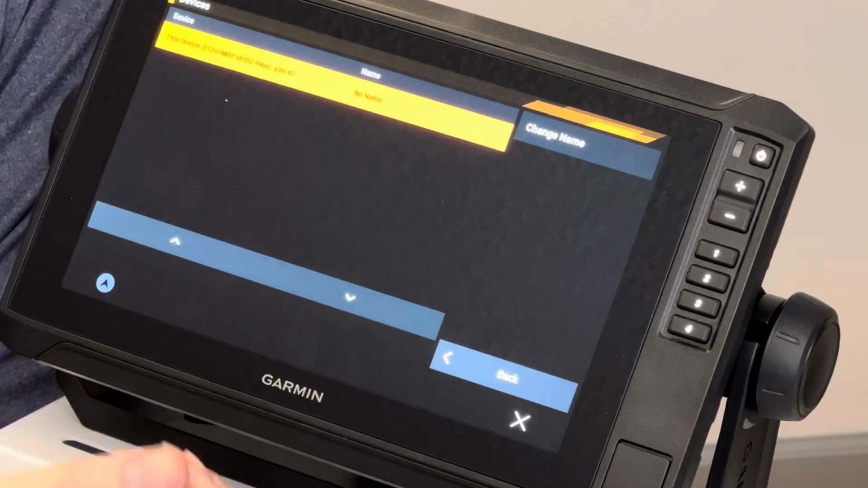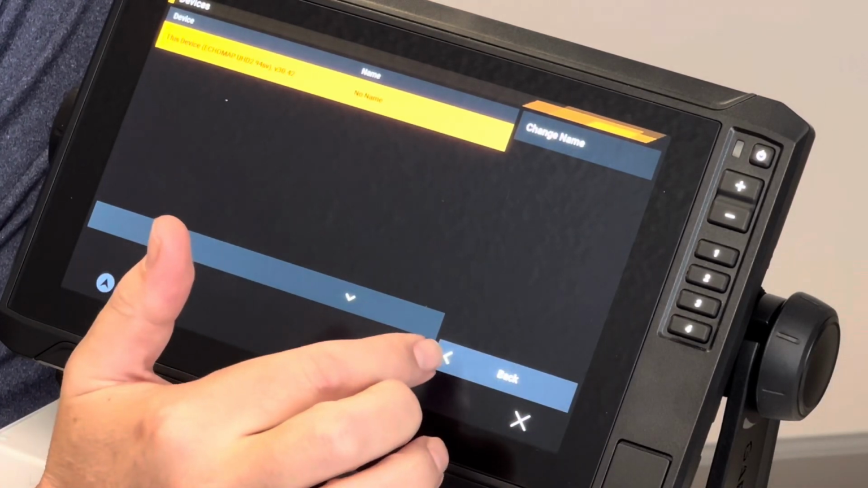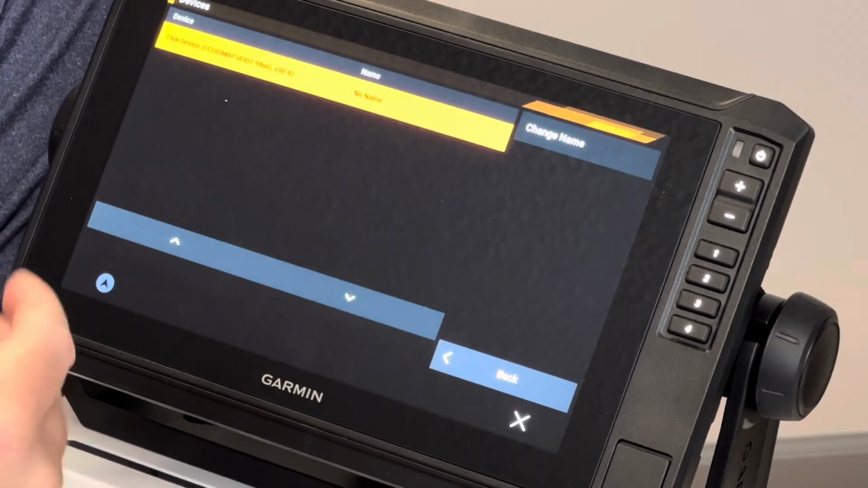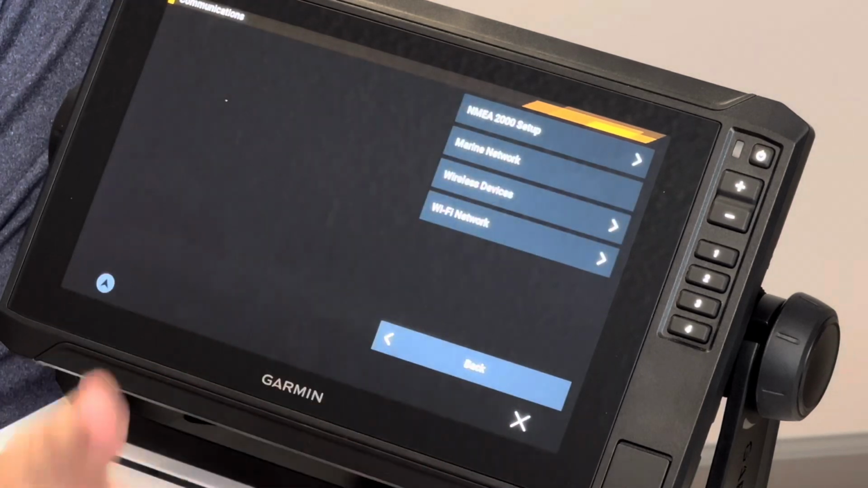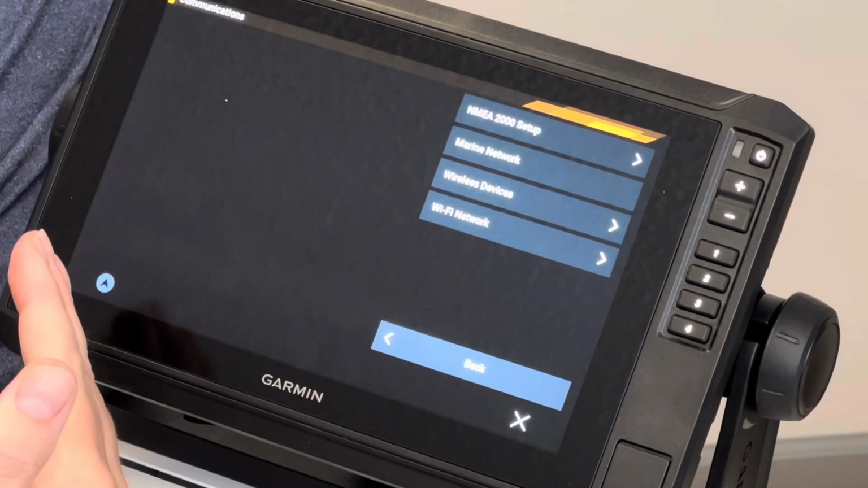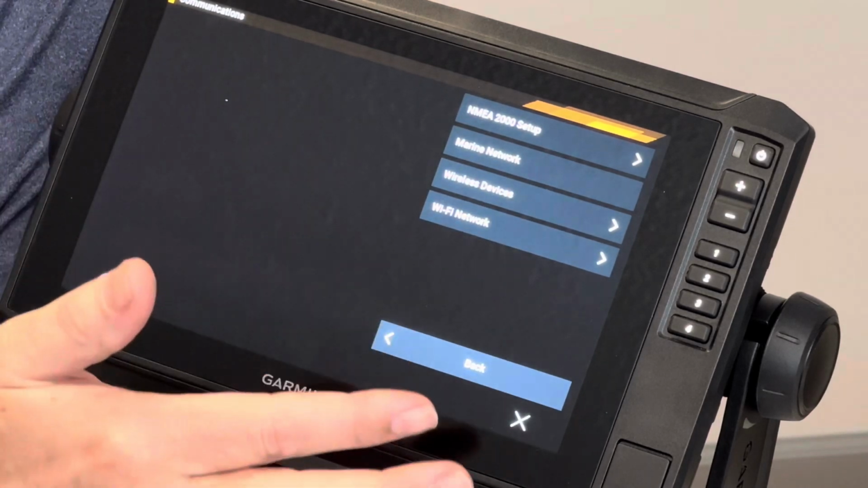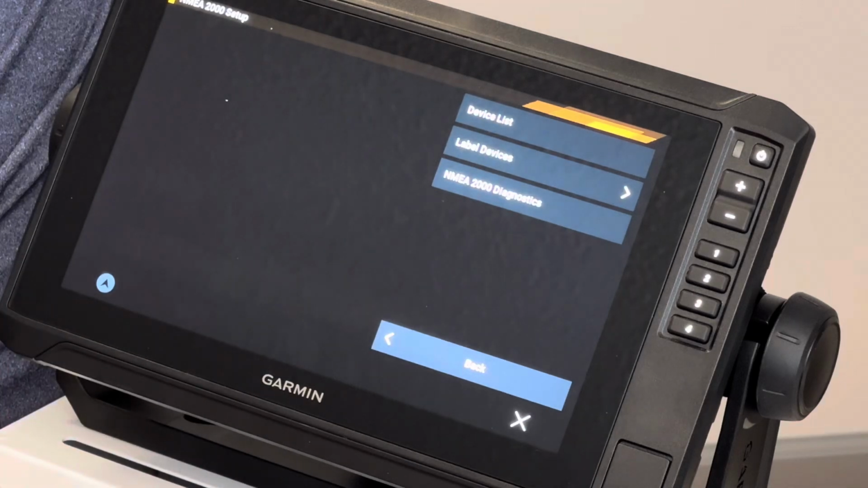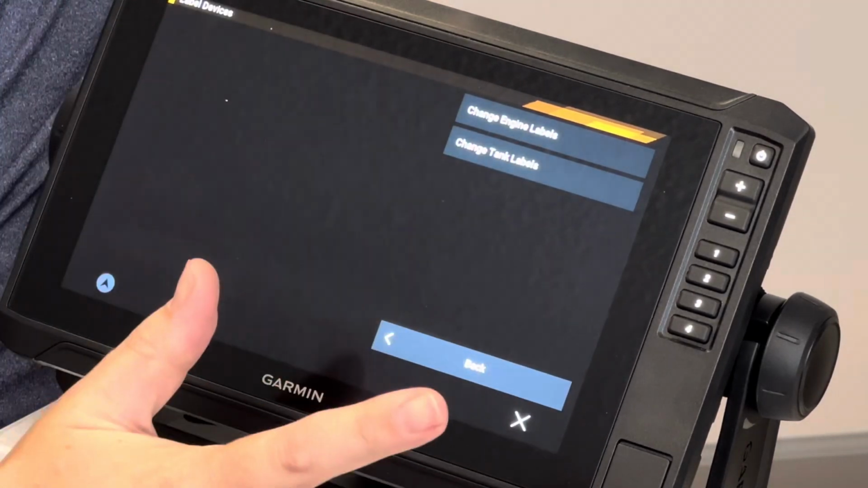Well, Garmin accommodates us by including this button right here. And it literally says back with an arrow pointed backwards. So just like with our phones or the internet, if you touch this button back, it takes you back to the previous screen. So let's say your buddy wasn't playing, but you were trying to get into this menu. Oh, there it is right there. I can get in there and oh, there's what I wanted, not where we were at before.